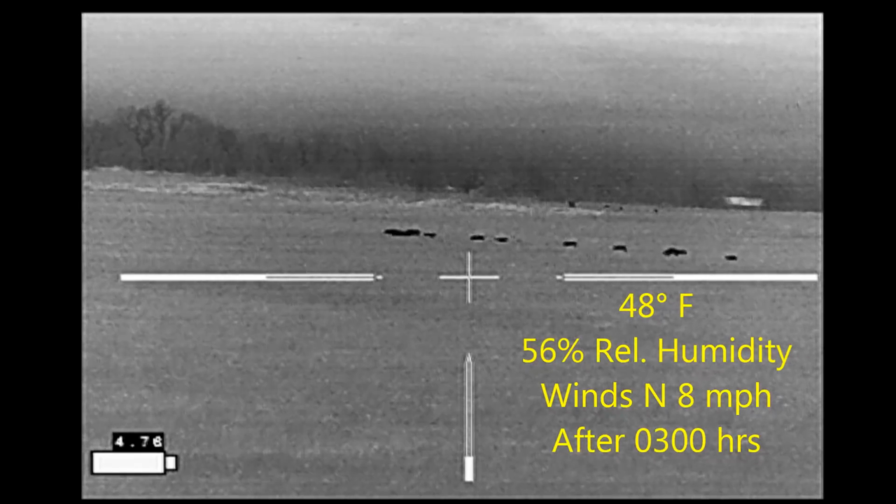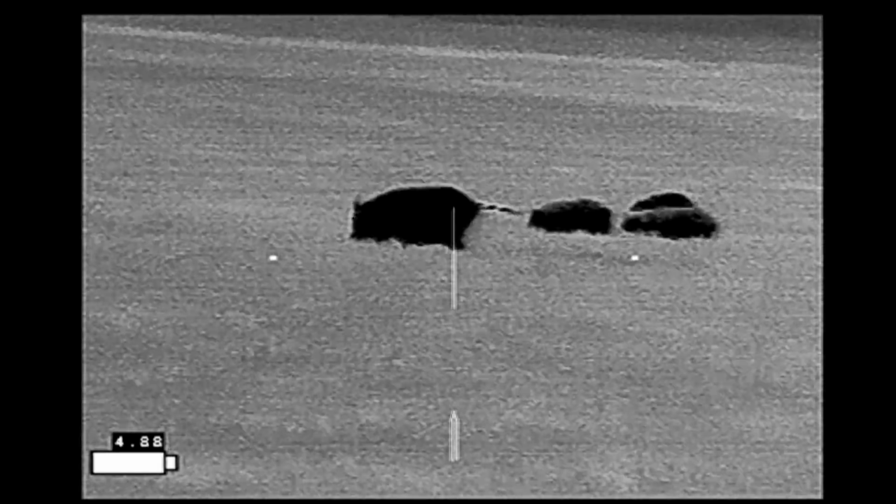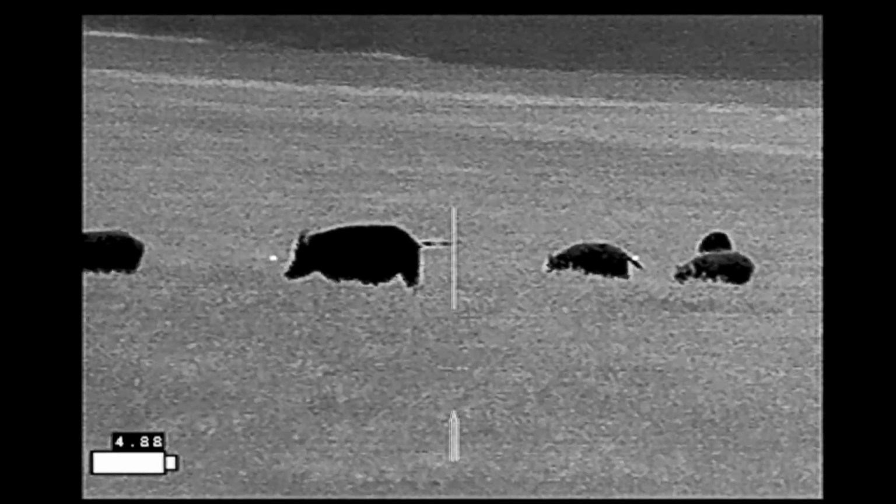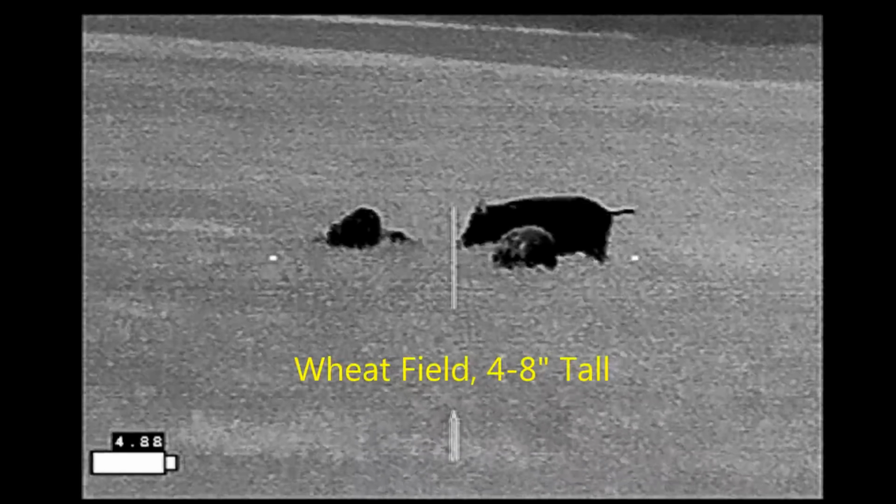They were slowly moving away from us, so we grabbed our gear and headed towards them. Got close enough and got set up. The image here is a little bit grainy. I needed to nuke the image and never did. My apologies. So the hogs are going along. They're grazing in this wheat field.